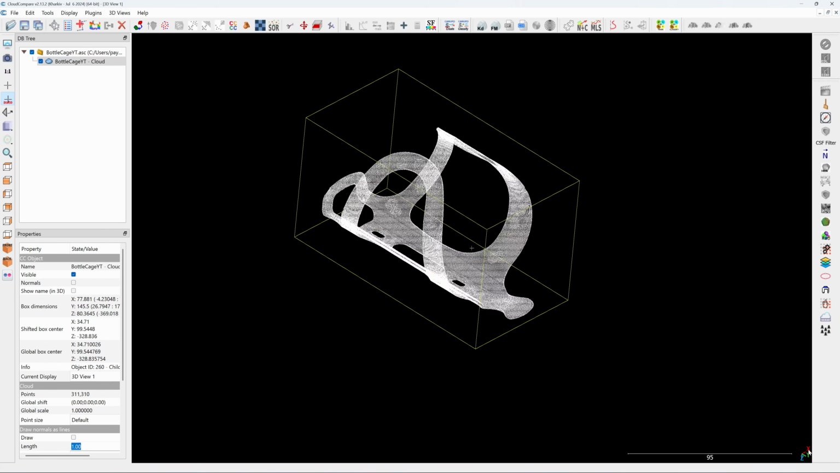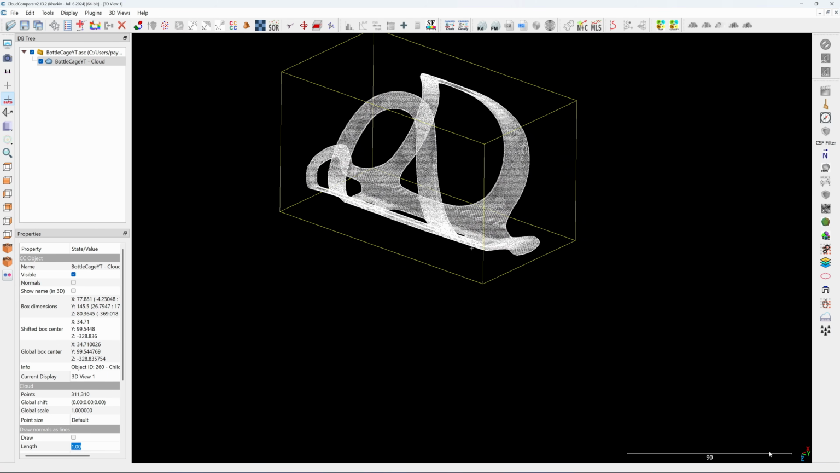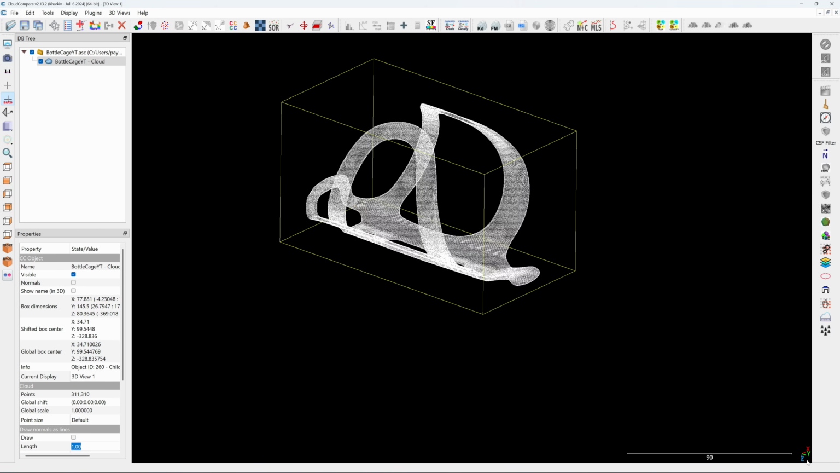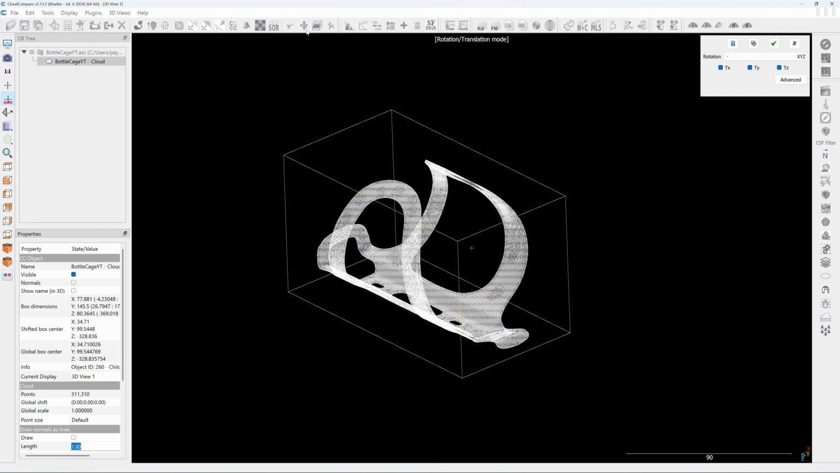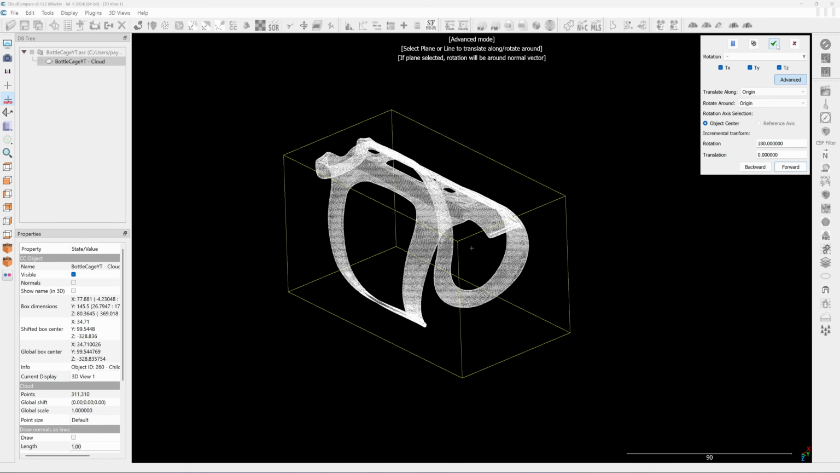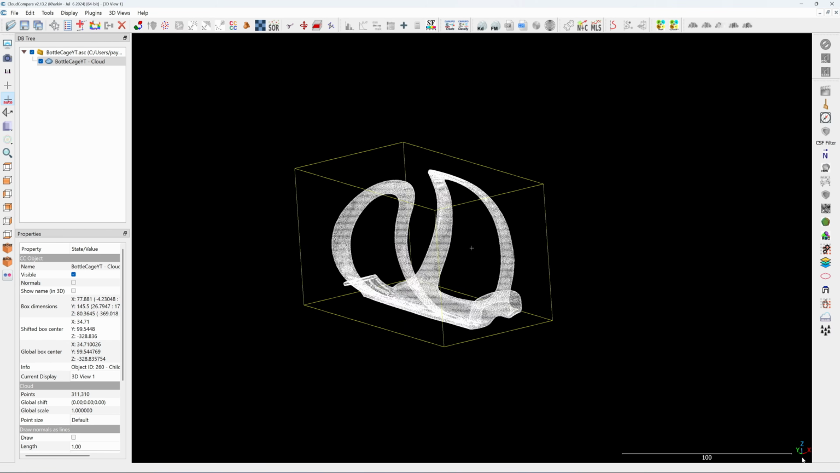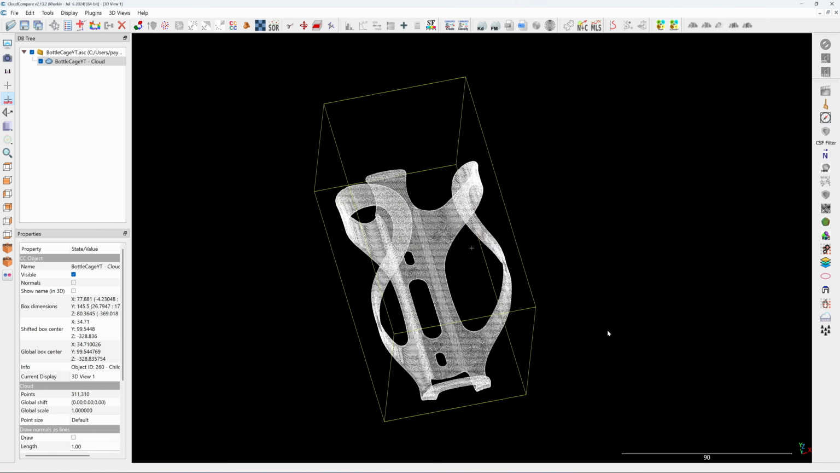And let me check. Now the Z-axis is upside down. Click on the lower right corner. The Z-axis is upside down, so I'm going to rotate it along the Y-axis by 180 degrees. Click on forward, click on the check mark. Now it's pointing toward the Z-axis, which is the correct axis.